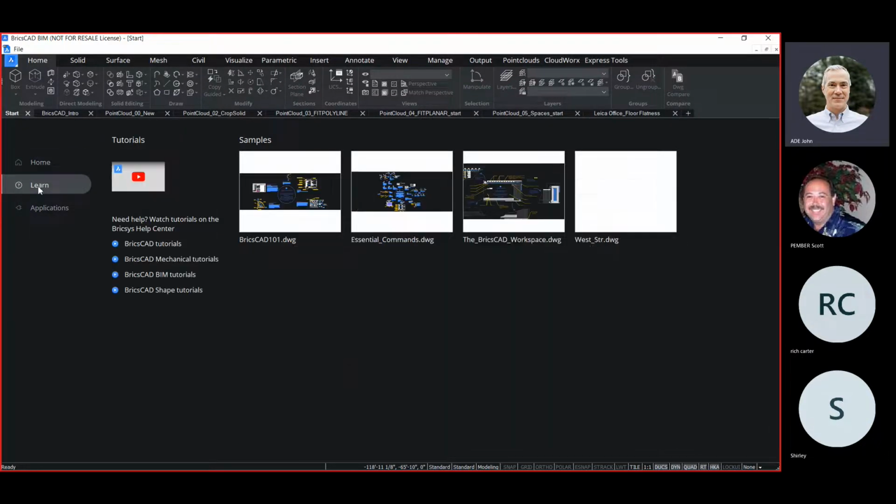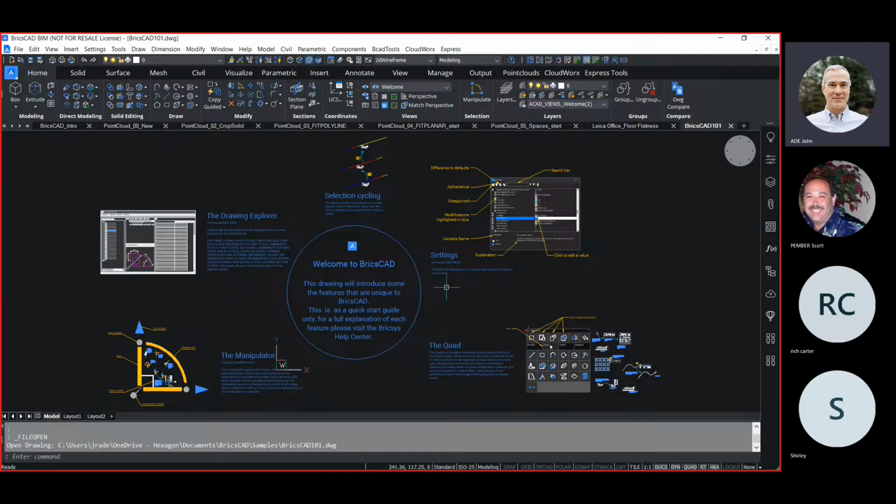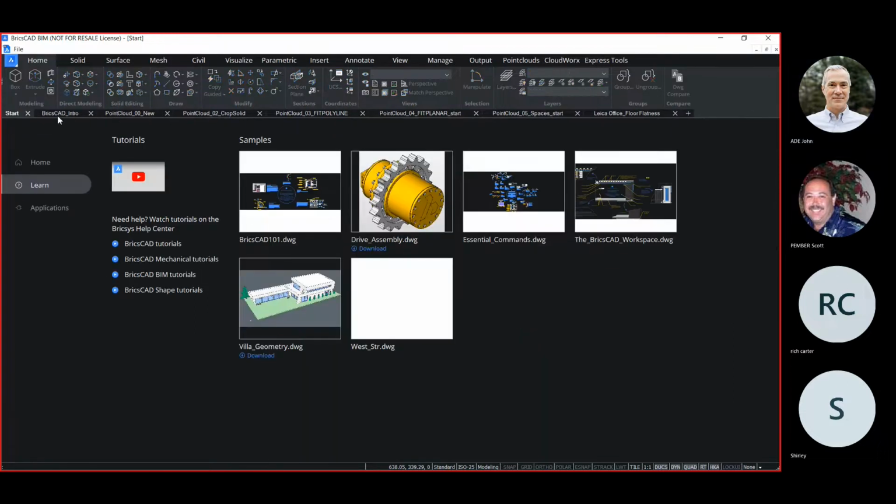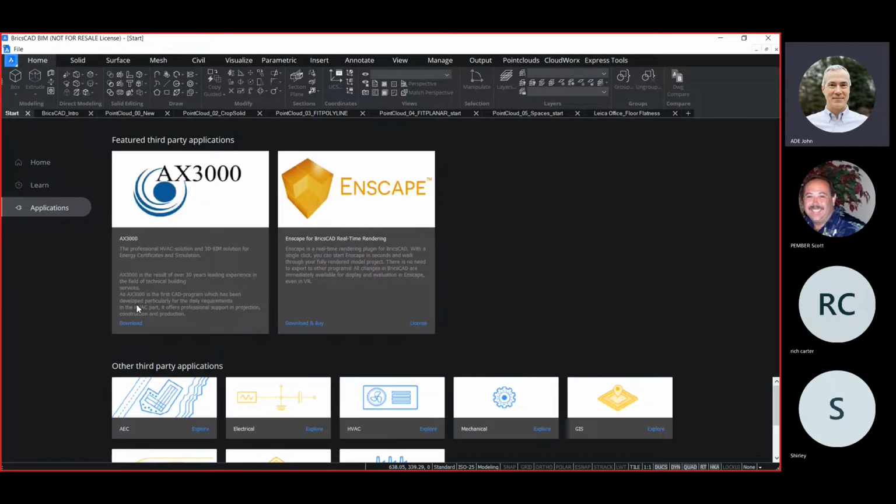We also have a tab here for learning. So if it's somebody new to Bricscad, they can immediately take some tutorials and start to look at some sample drawings. Some of these sample drawings actually show some of the features that are unique to Bricscad, making it really nice to look at them in the context of the drawing environment. And then, of course, we also have a tab here for applications. So we have partners that develop applications on top of Bricscad, and you can explore those by selecting the links here.